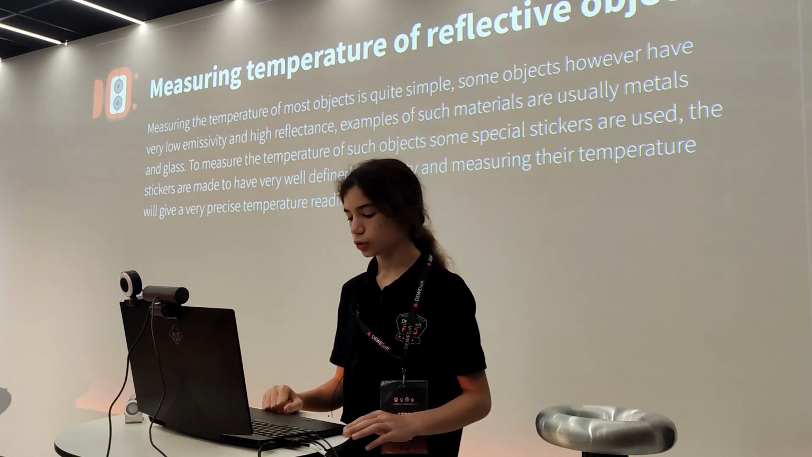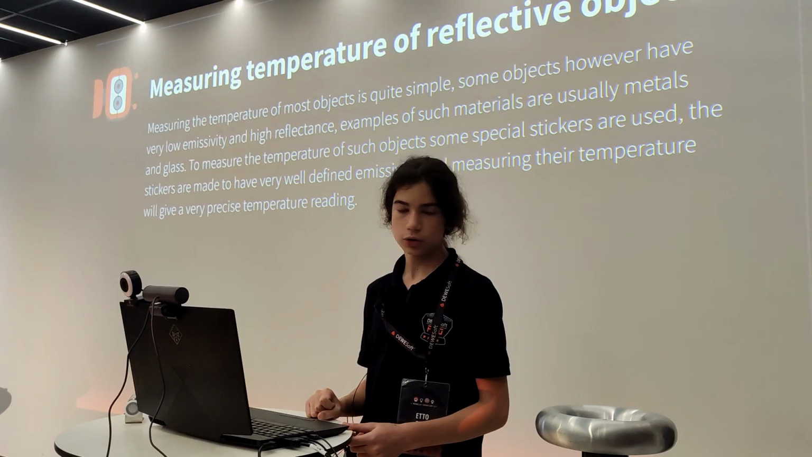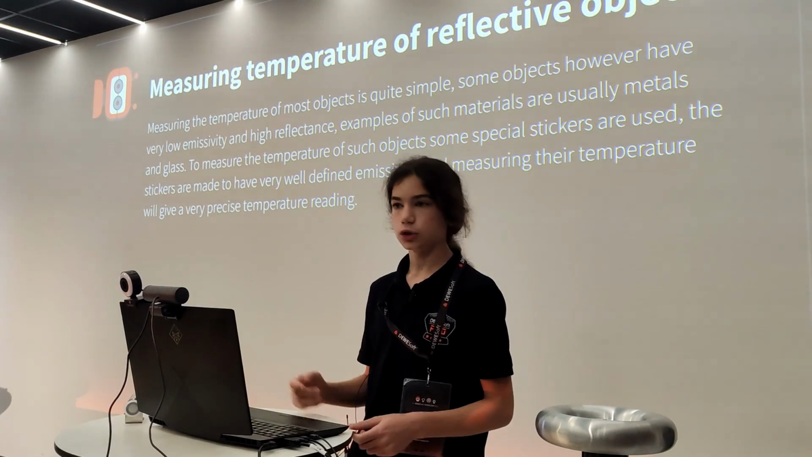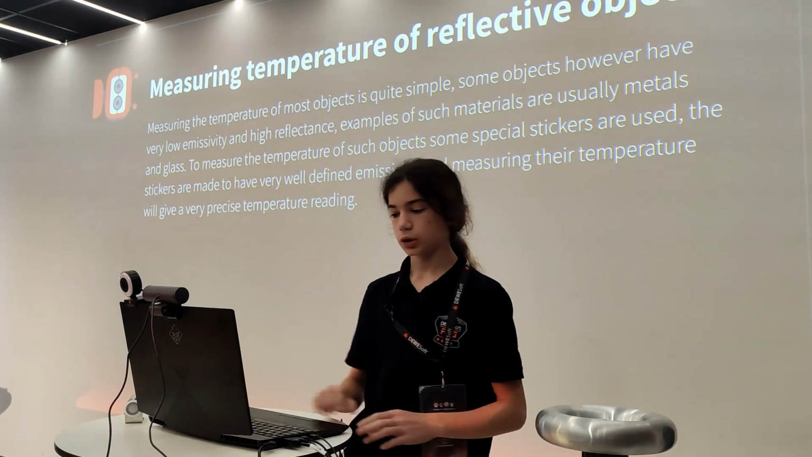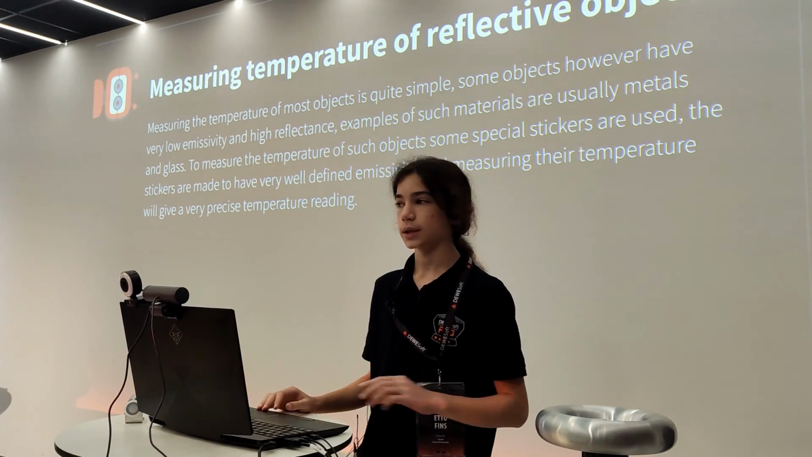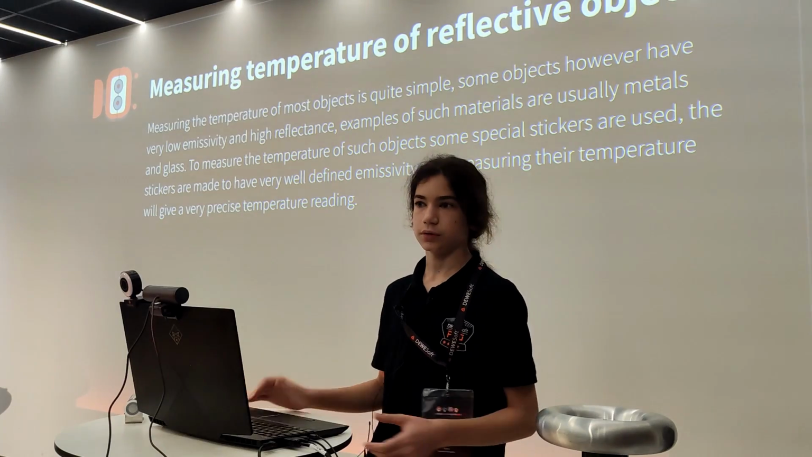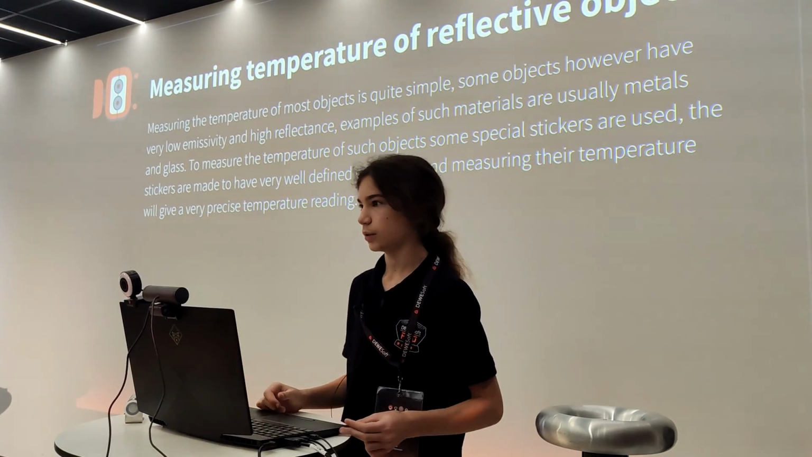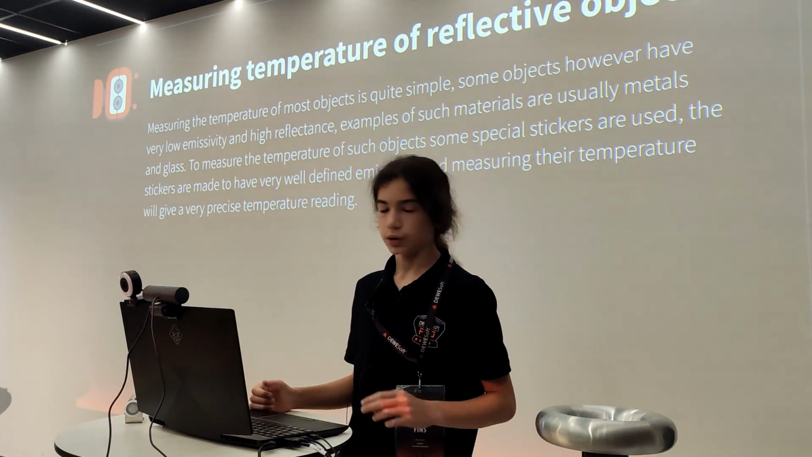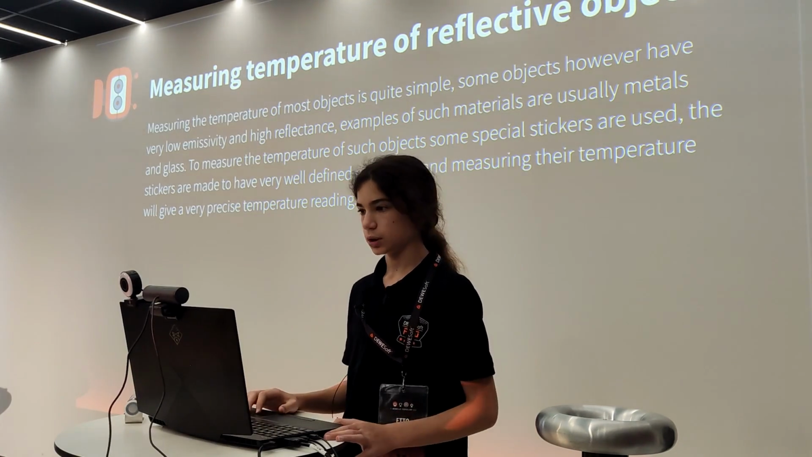Another way is to create an object that is similar to a black body. This is usually done by drilling a hole in the metal structure. However, this is rarely done as the hole needs to be quite deep. It has to be roughly 5 times deeper than it is wide. So of course, if you have a 2 millimeter wide hole, it will have to be a centimeter deep, and usually you can't drill into the object that you're measuring.